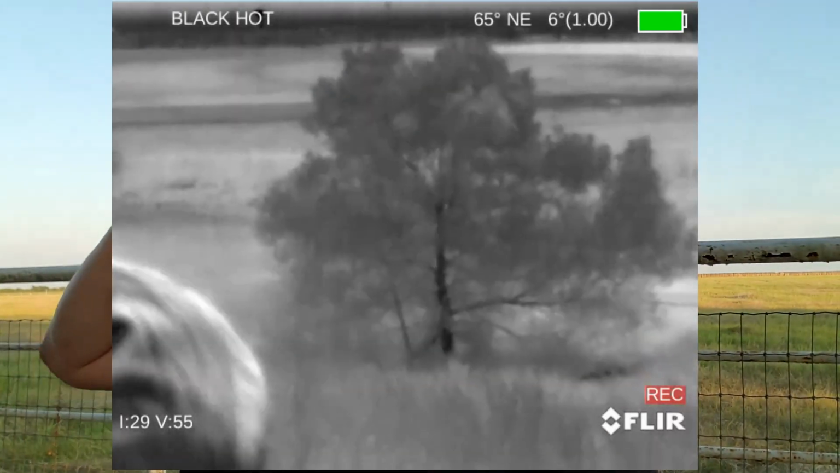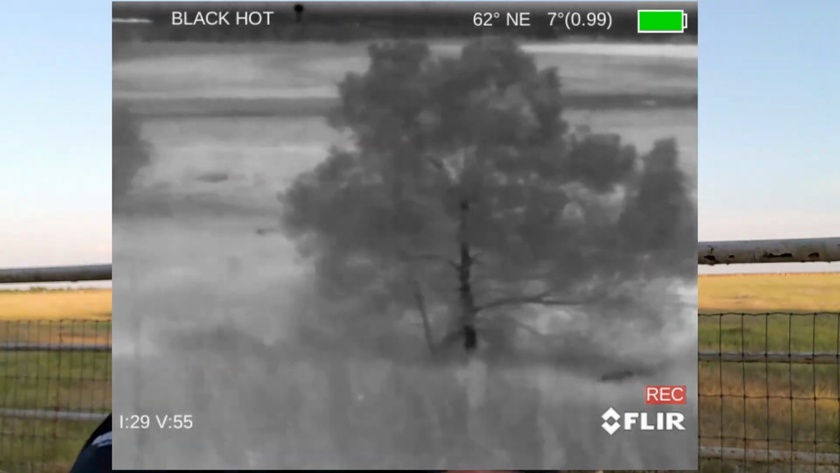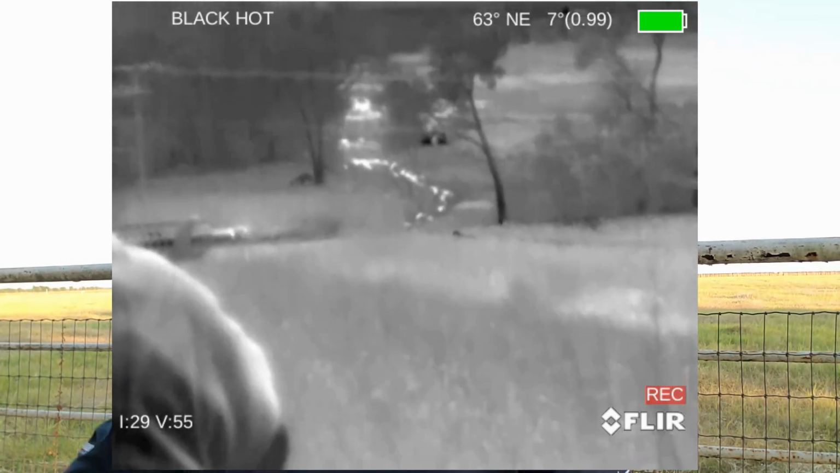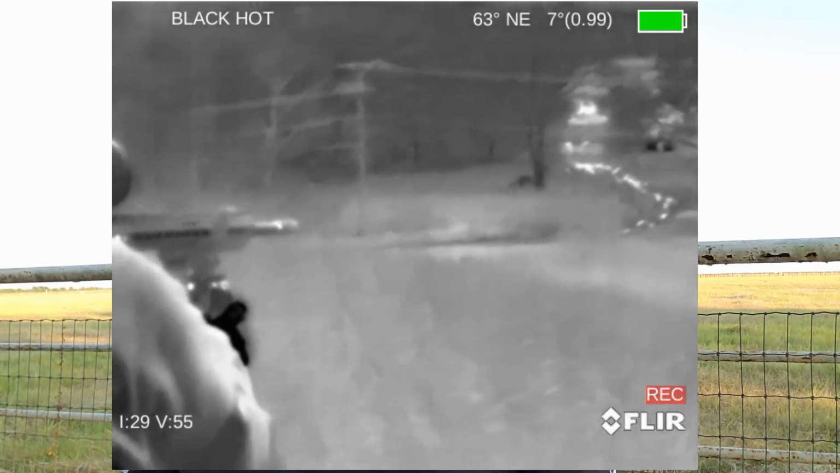The great thing also is you can't walk around all day with your rifle like this with thermal looking all over the place. It gets heavy. So you want something that's easy to use. This thing's great, man. Boom, and you're walking around with a nice little unit, and you're able to see any heat signature that's out there. This thing is awesome.